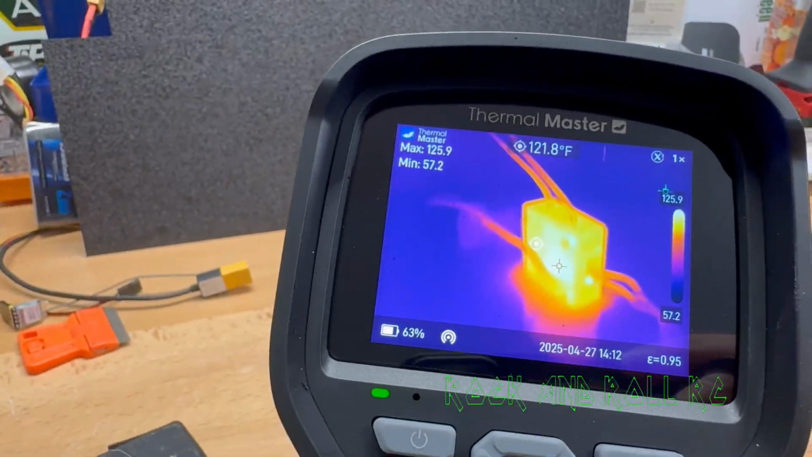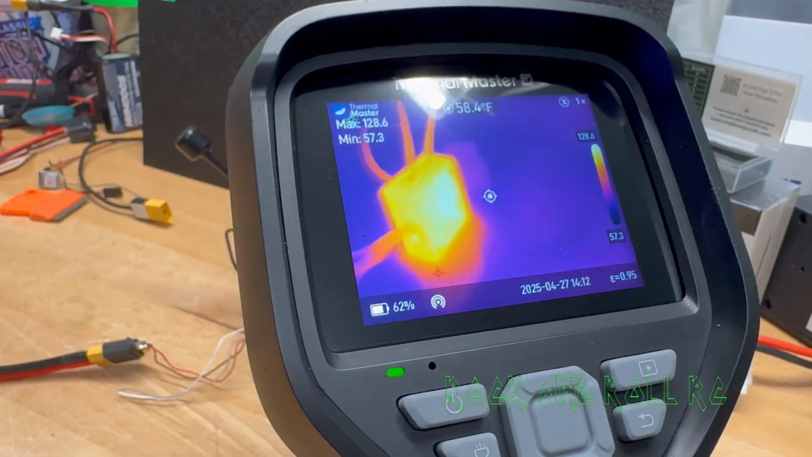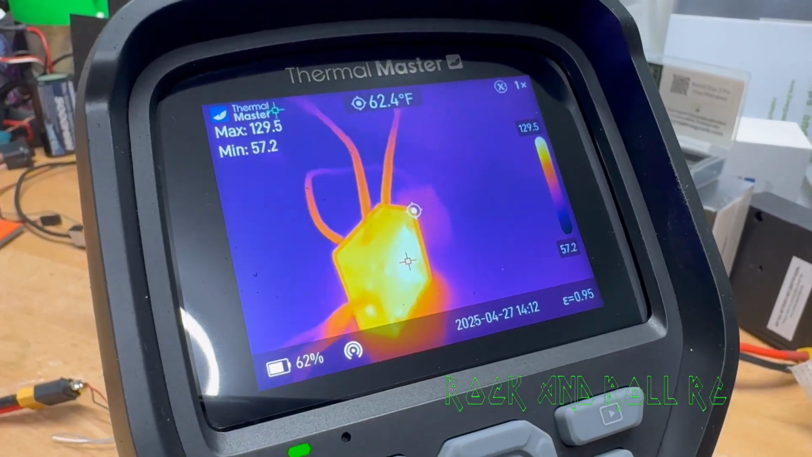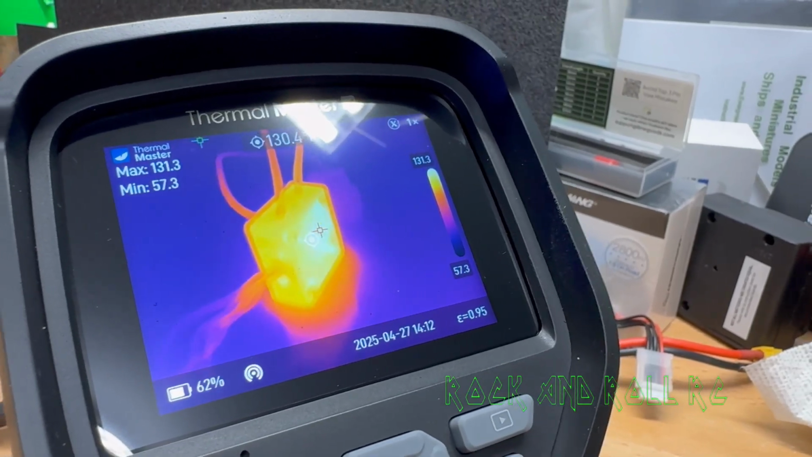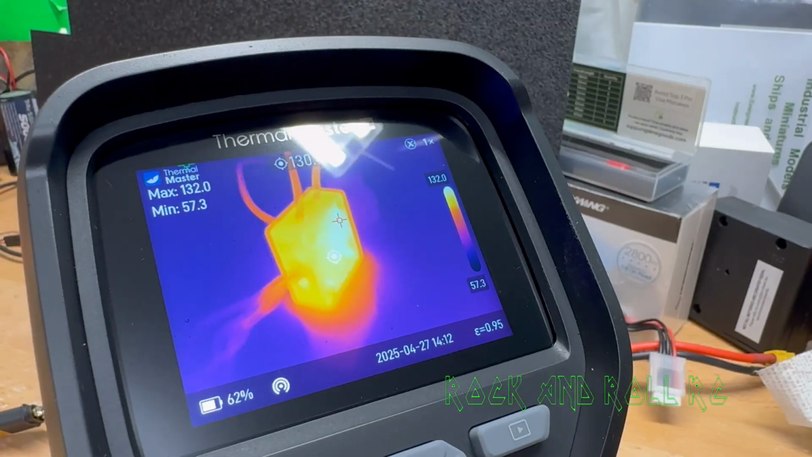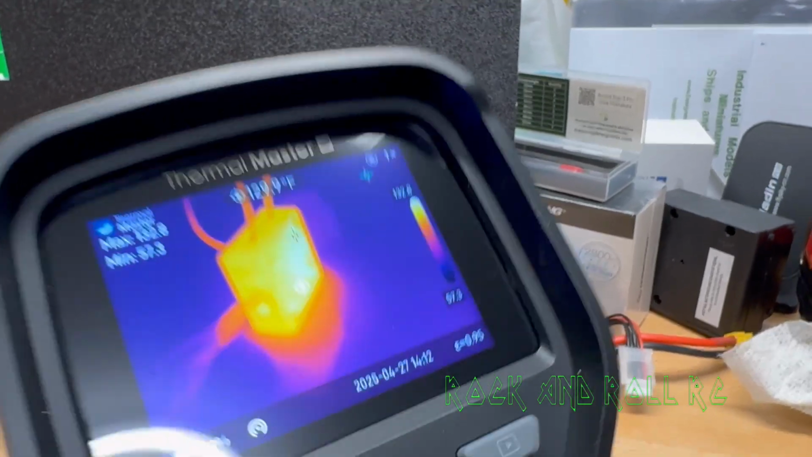It's 122, 123 on the MIPI side, and the heatsink side is up around 125, 130, and at some points even 140. It's getting warmer. It's just sitting there. It's not in a drone with wind going over it. No fan yet, but we're going to get there. Stand by.